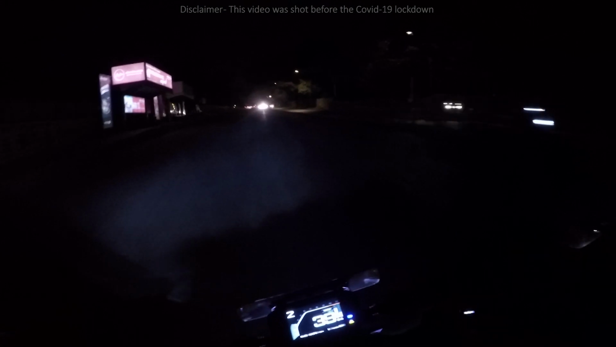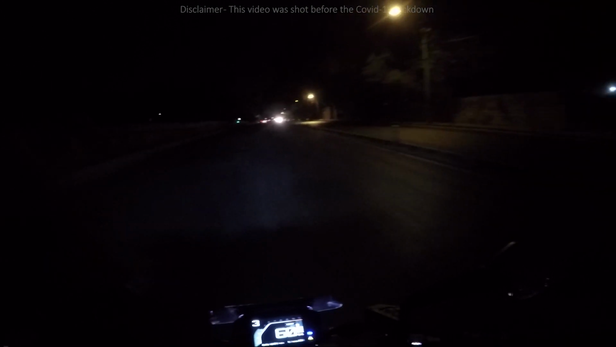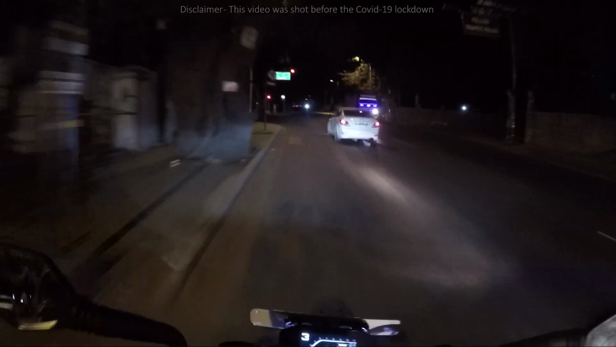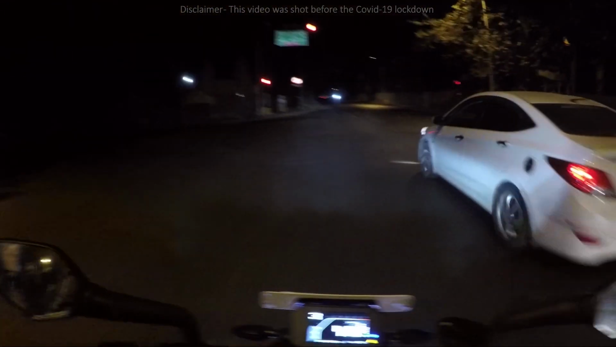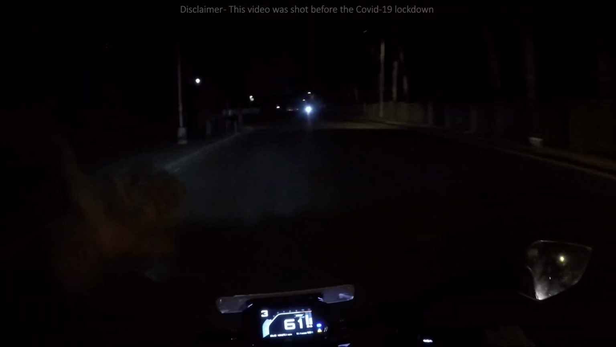You know what? I'm not that impressed with the headlight. The visibility in the night is not that great, man. As you can see, I'm on high beam. This is low beam. This is high beam. I'm not able to figure out what's happening there ahead of me. If I have to go beyond 120 km per hour in night, for that I'll have to install some other powerful lights. Otherwise, you can't see anything, man.